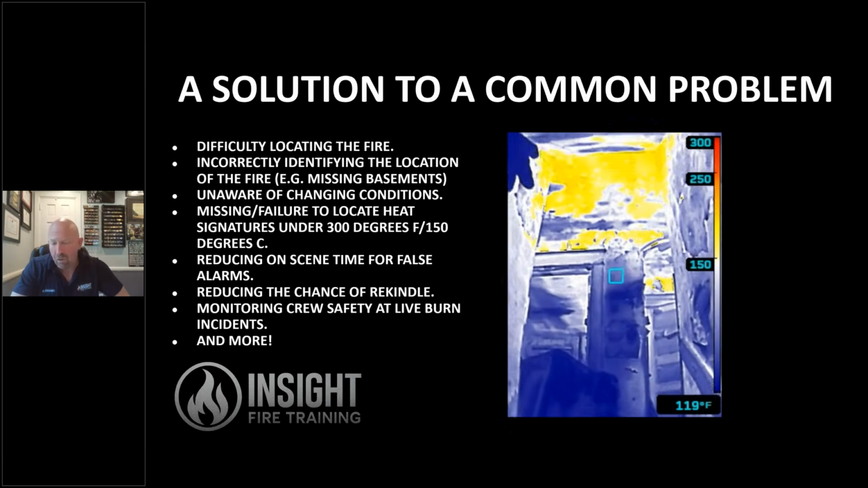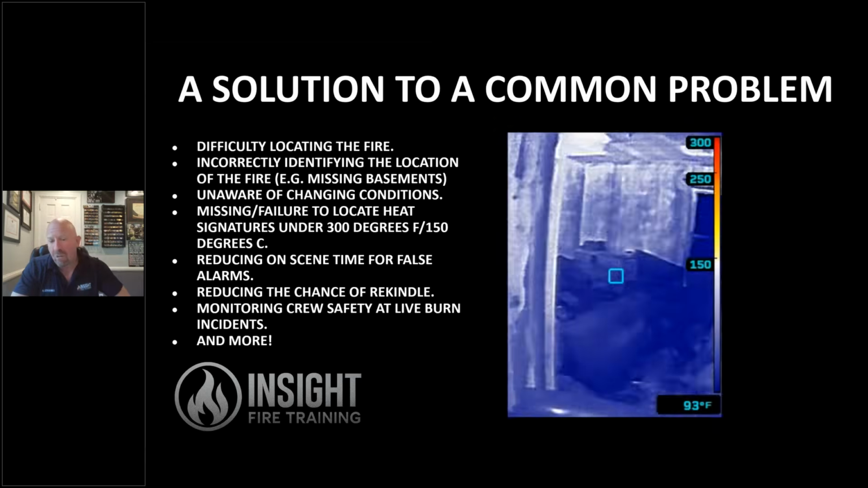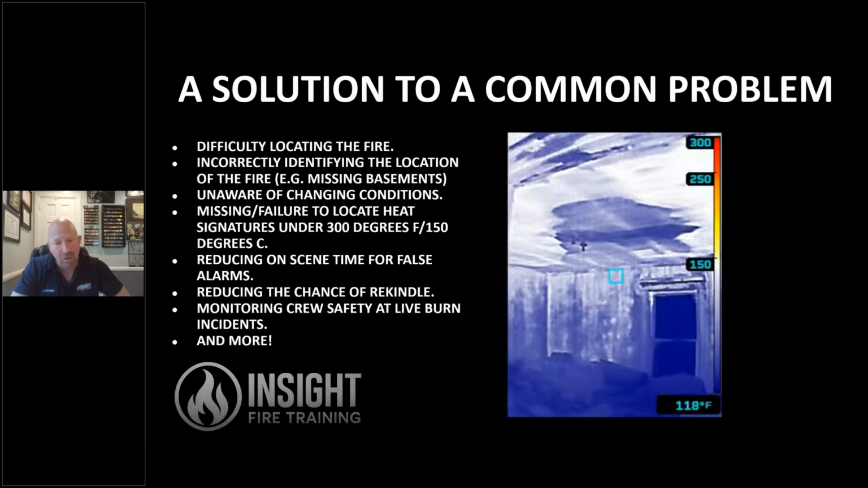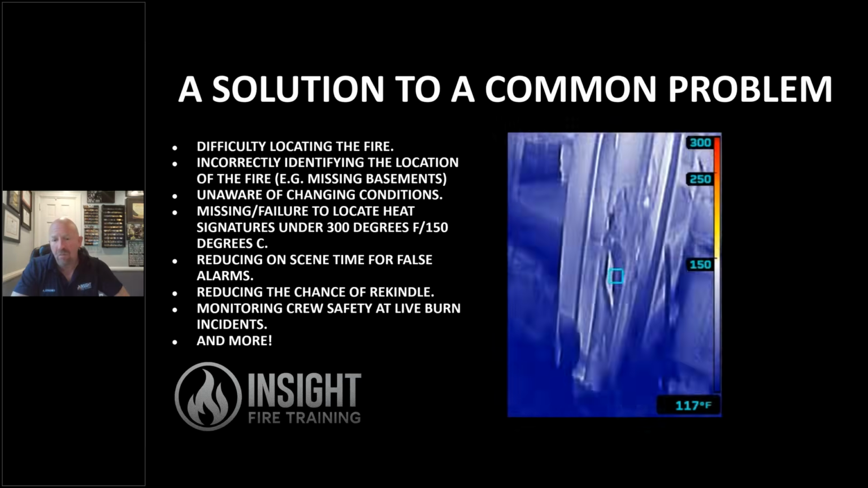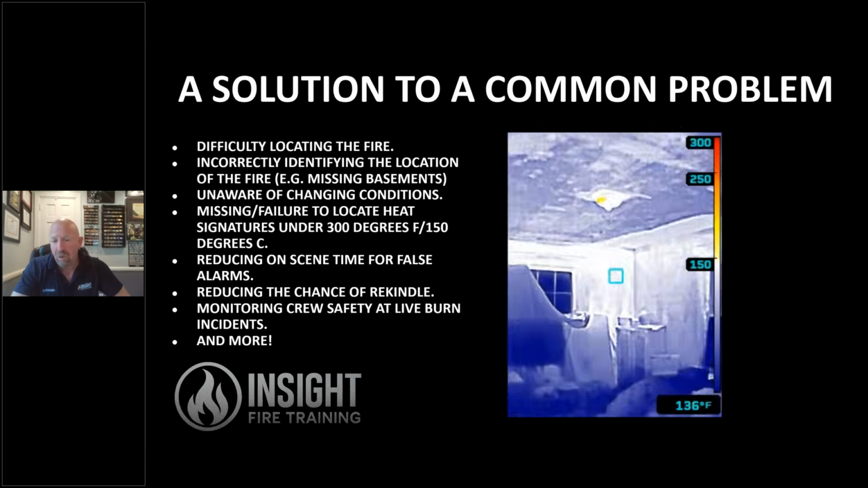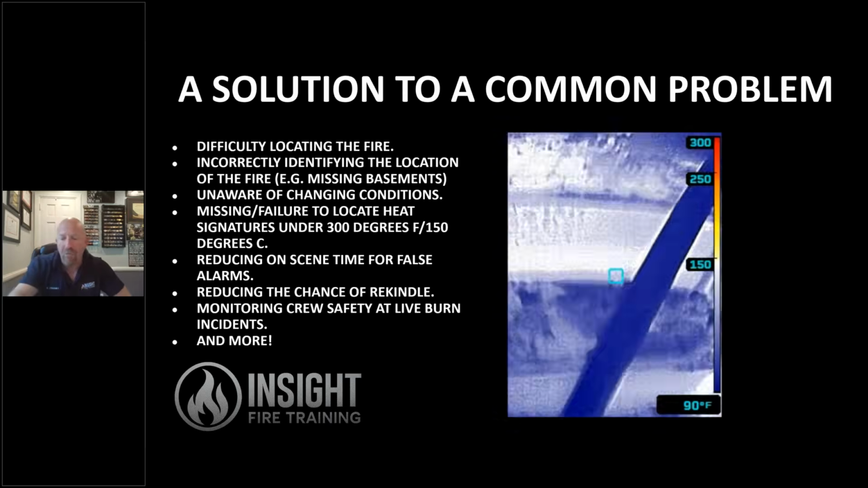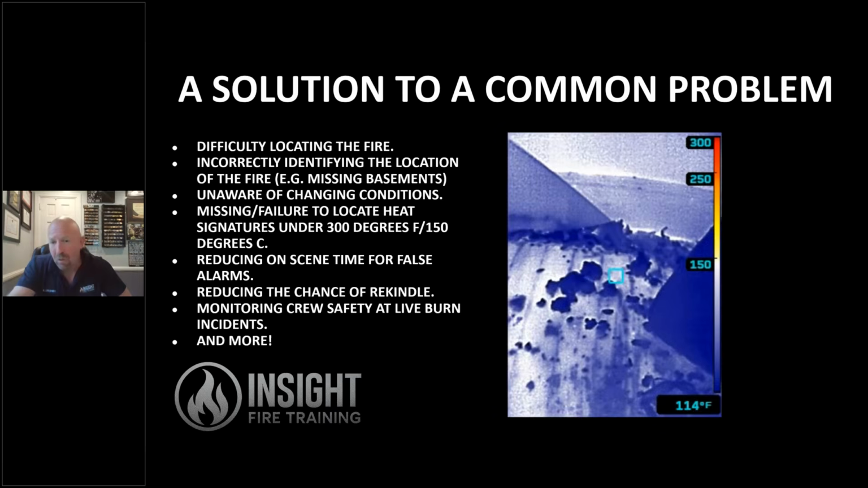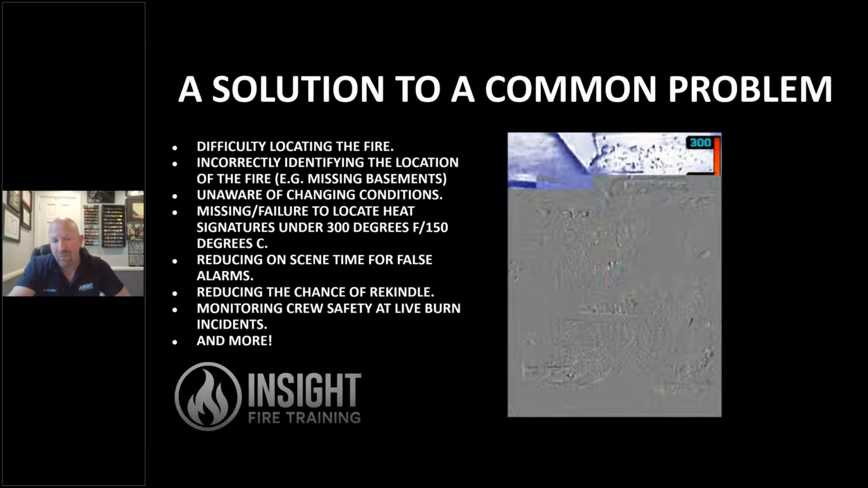They're not an all-inclusive or comprehensive list, but if you use this properly and know the limitations of the device, and remember, it's not X-ray vision, it's not a thermometer, it doesn't see gas temperatures, we're measuring surface temperatures. There are many areas where heat can be hidden from us, even in survey mode. So use it and then trust your training before technology to make sure that you don't miss a problem that could be an even bigger problem later.